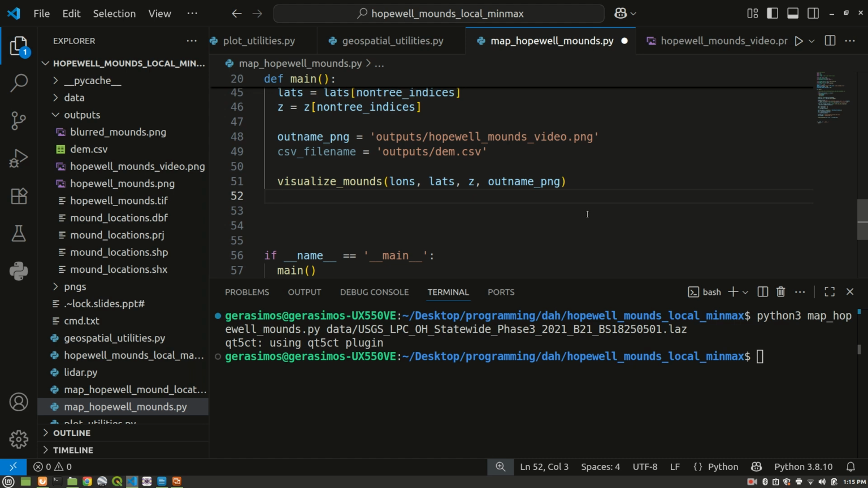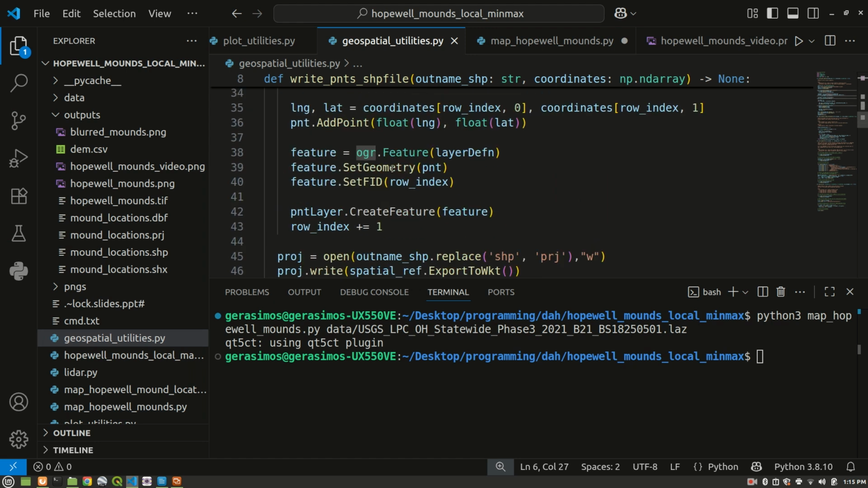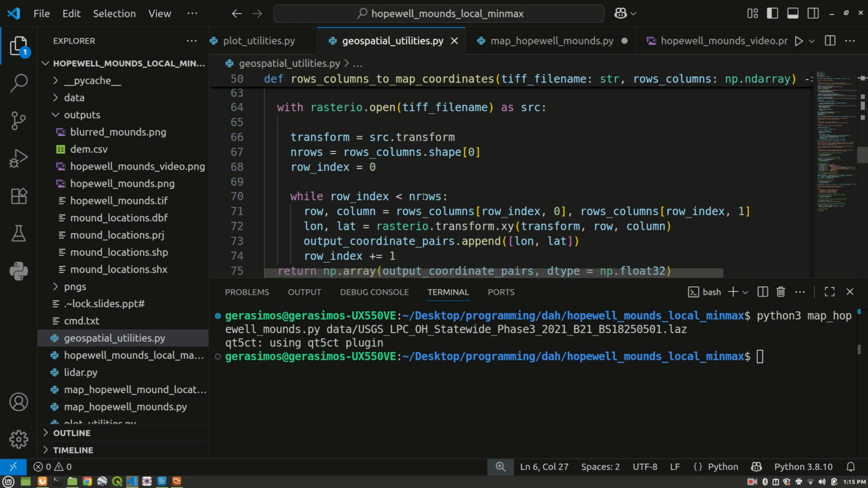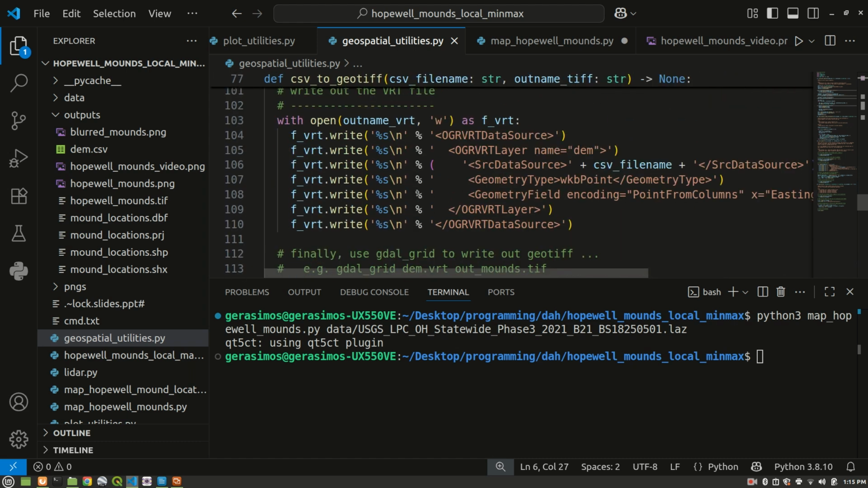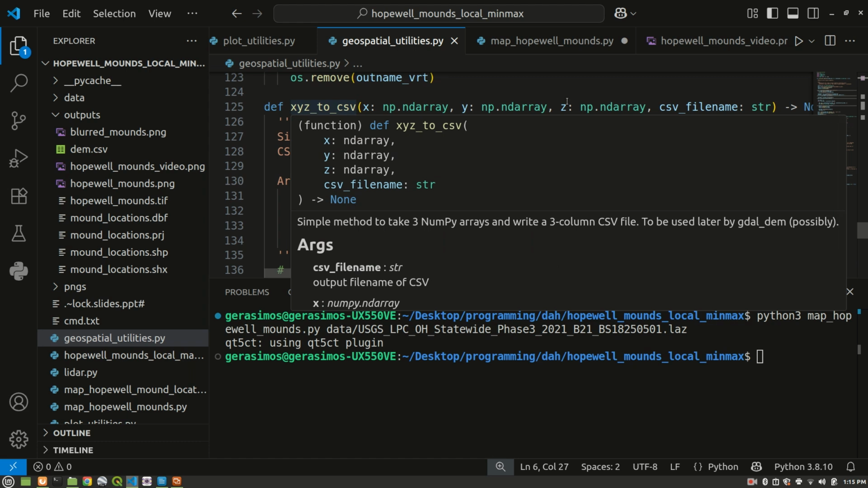So we're going to get to that very soon. We're going to want to call a method, XYZ to CSV, which is in our geospatial utilities file, geospatialutilities.py. I think it's at the bottom here. Yeah, here it is, XYZ to CSV.